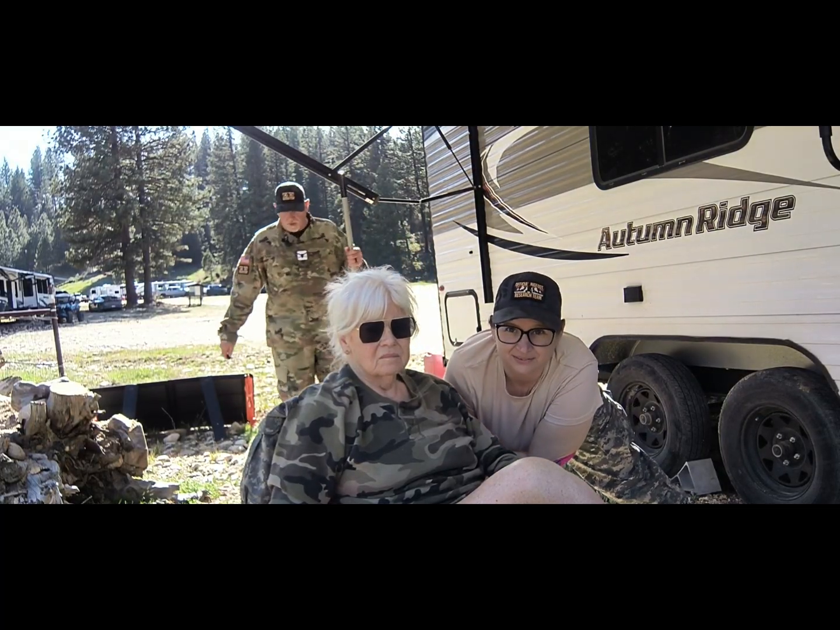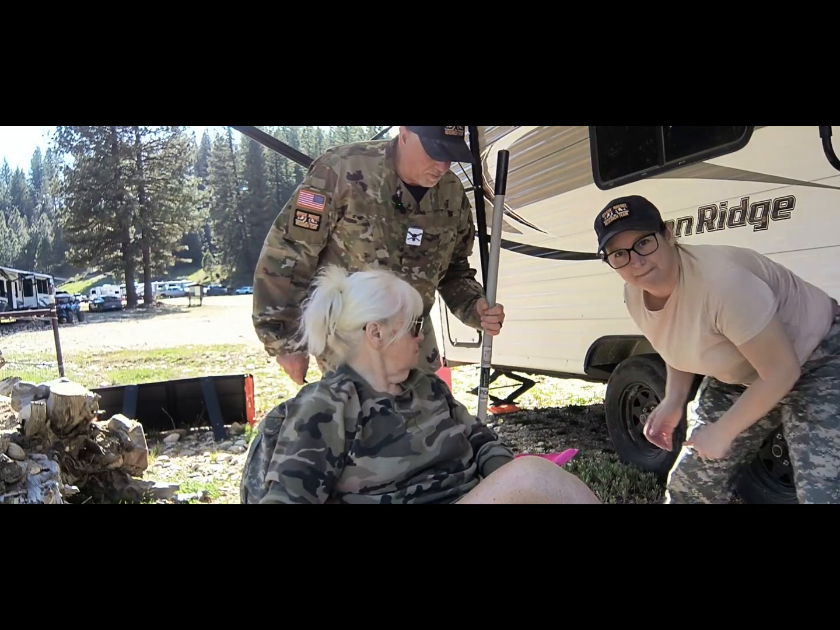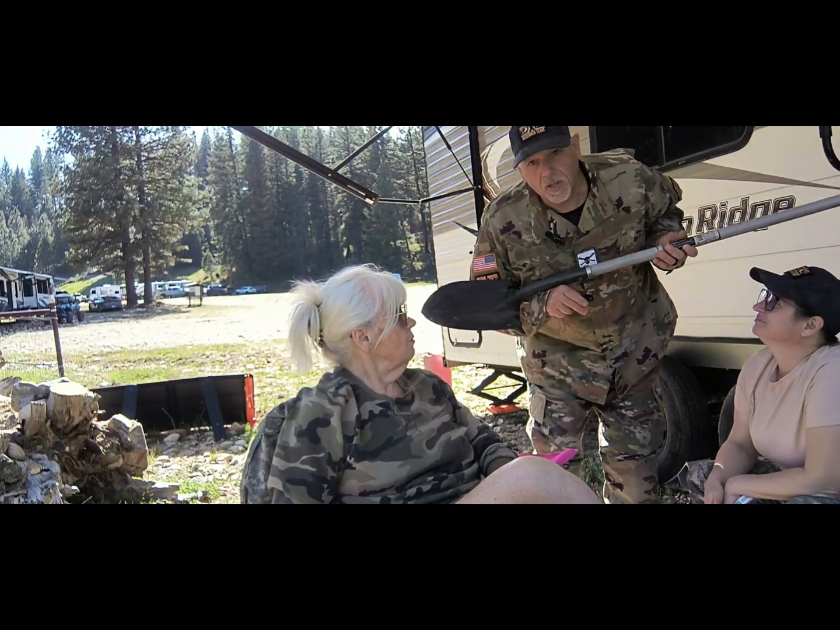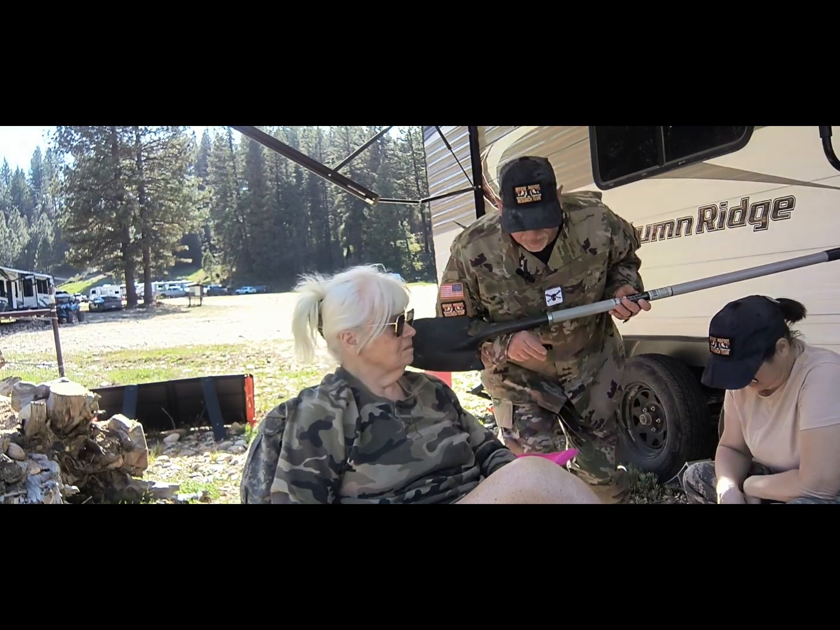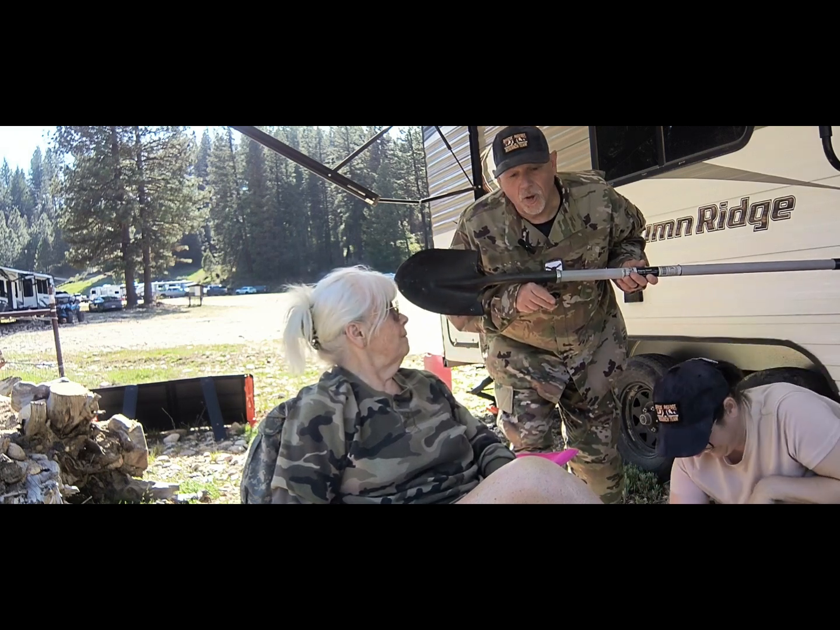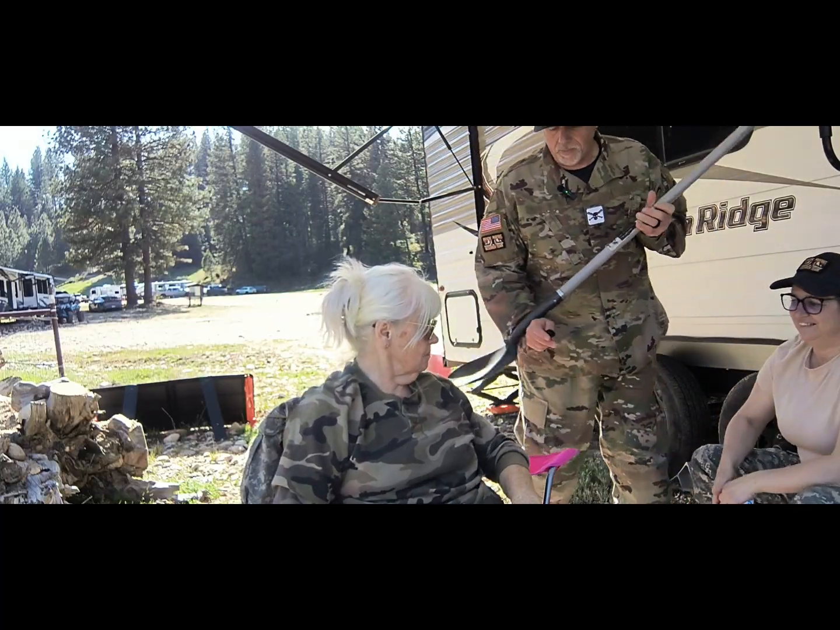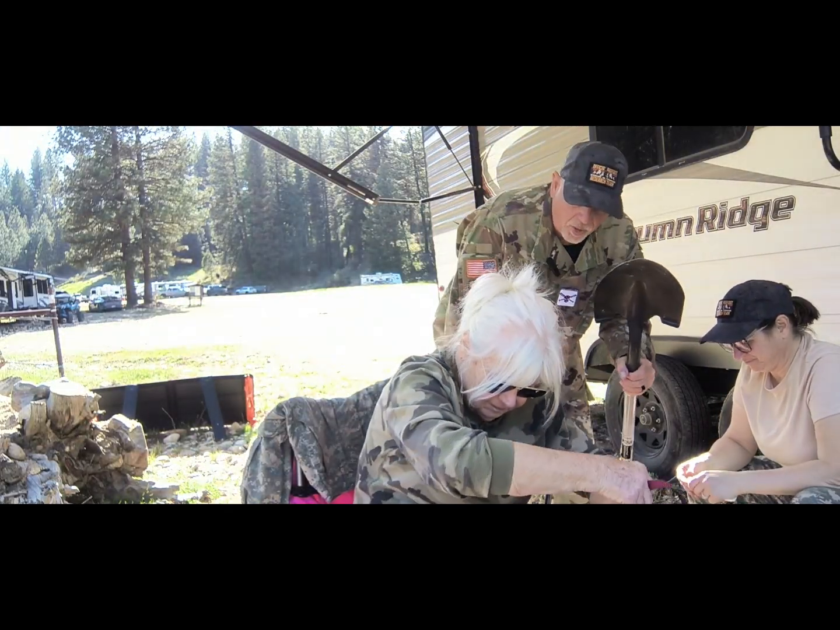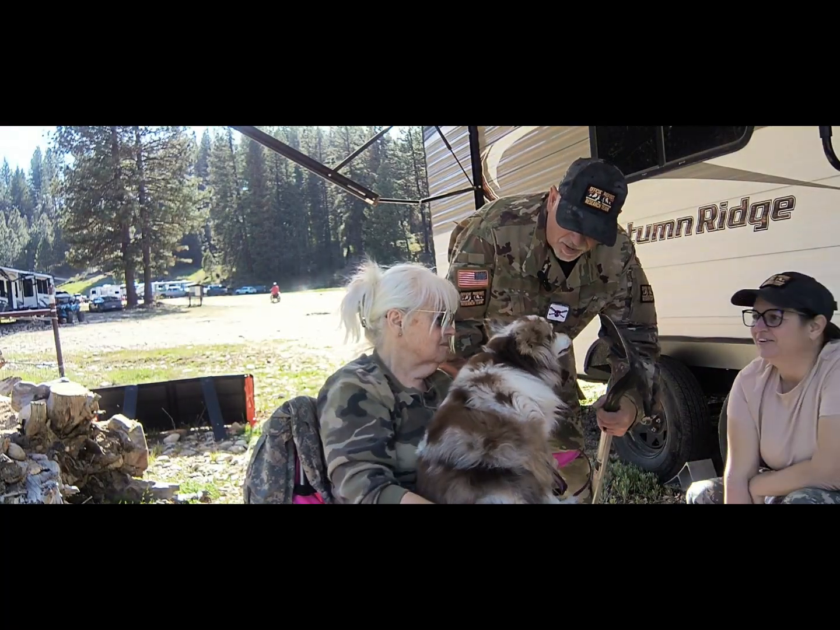So after last episode involving Trooper, I decided that I'm bringing a shovel this time. You're horrible. And if he pulls what he did last week off, we will be using this shovel. Yeah, for you. So I want Trooper to see this. Bring him over here, Grammy. Hold him up so he can see this shovel and he can understand who the alpha in this camp really is. You see this? You see this?